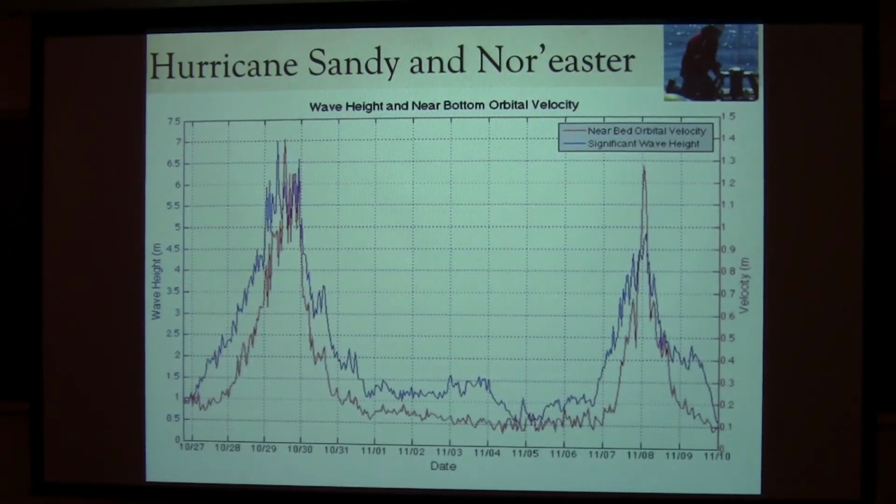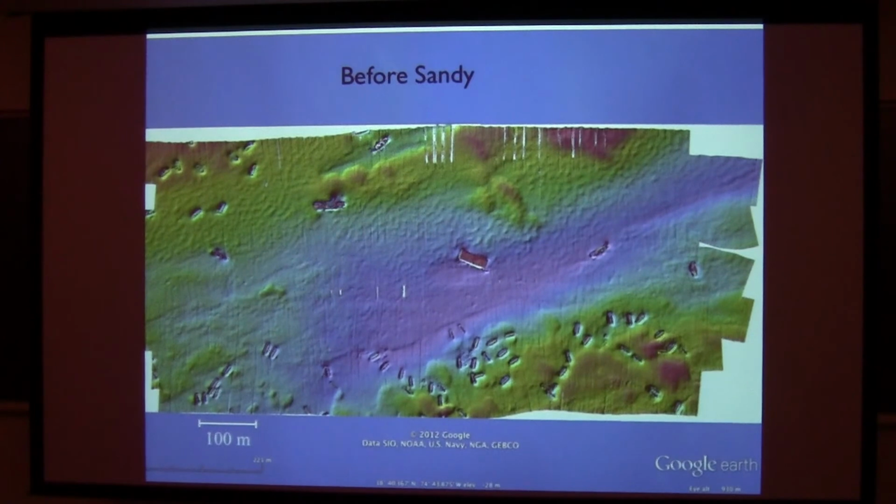Just to show you what those waves meant for the seabed, we measured and calculated both directly from the PCADP and from linear wave theory using our wave records, and we can estimate the near bed orbital velocities. These are expressed in meters per second. The blue line is the significant wave height, and gets up to about 7 meters. And the near bed orbital velocities get up to about 1.4, 1.5 meters per second. This means that the near bed orbital velocities were almost 3 knots, and they were swooshing back and forth every 14 seconds. We want to say, well, what does that do to the seabed? Well, I'll show you.